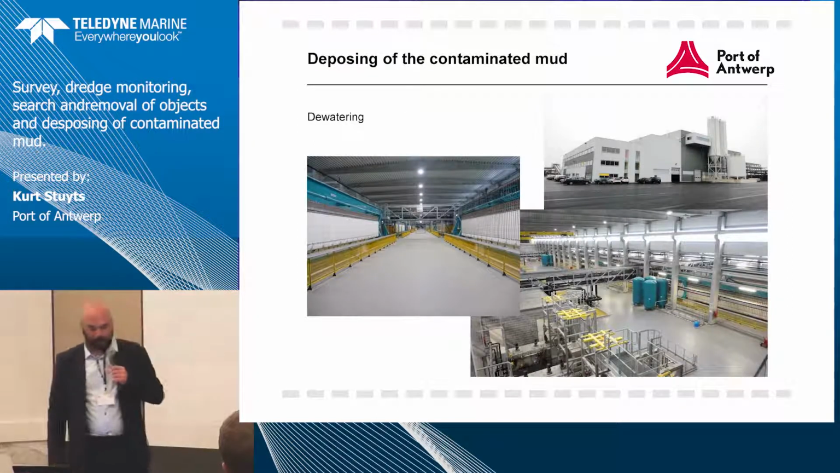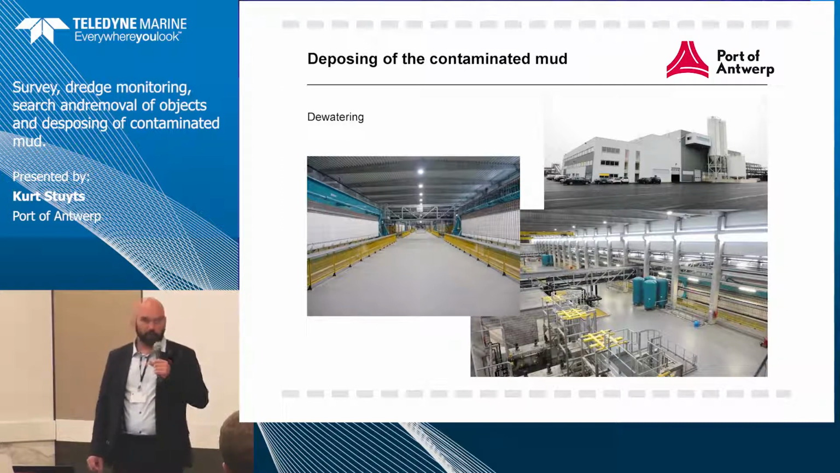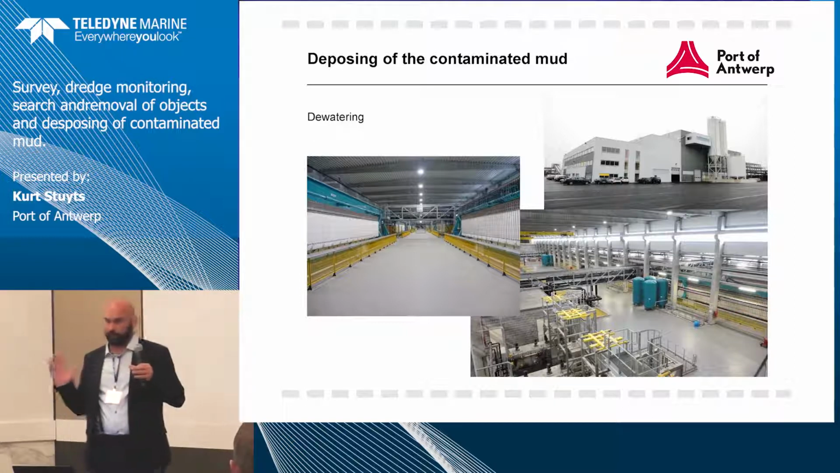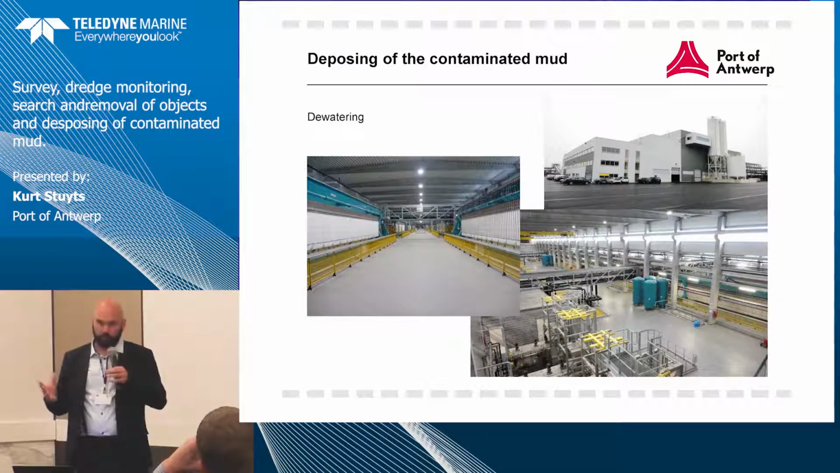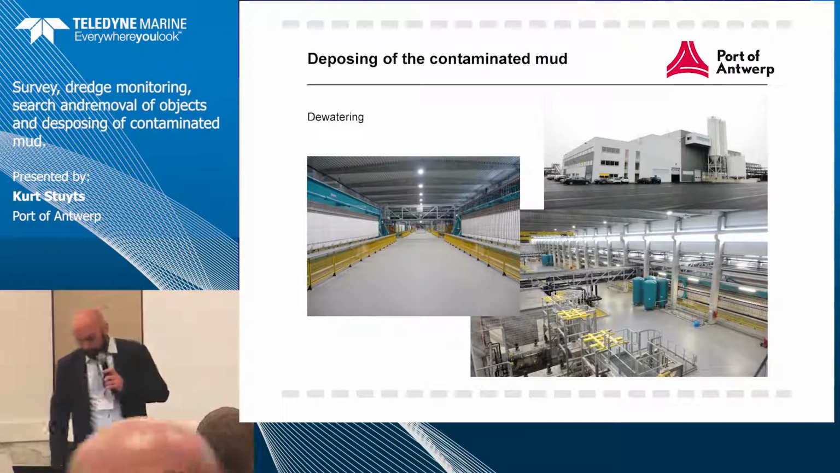So when it arrives at the factory, in the picture on the right-hand corner, you see those 2 big silos. They're stocked with chalk, and they make a chalk milk that they mix with the mud to dry it out. Then they put it into big pressure filters. They press out all the water. The water goes to the water purification center, and the dried out mud goes to the stock of the mud.